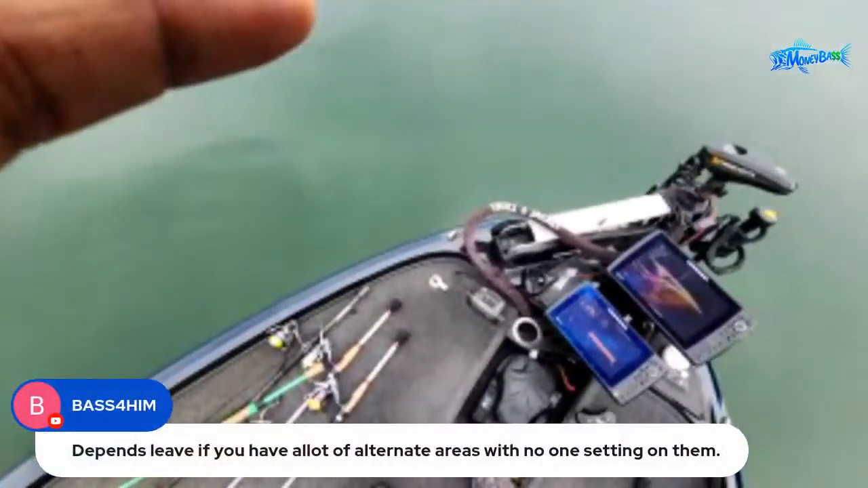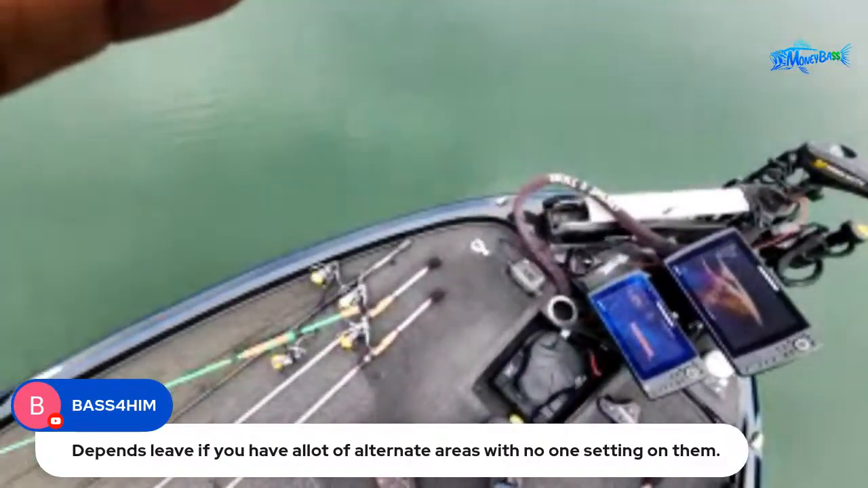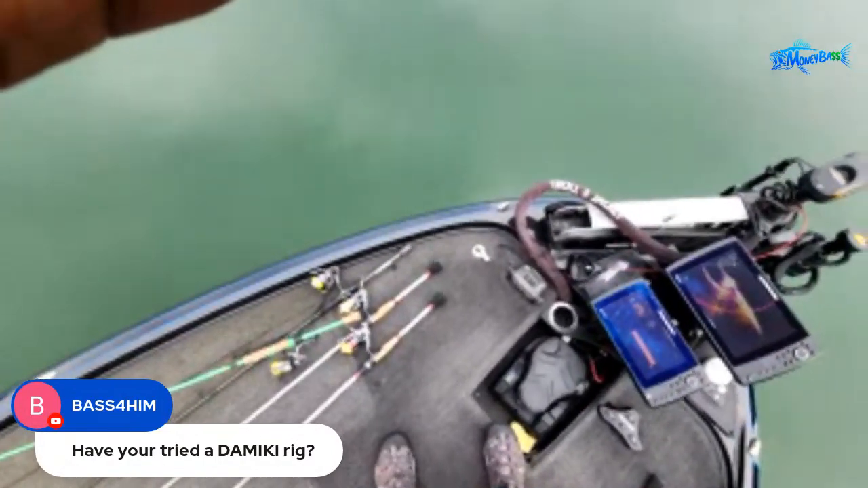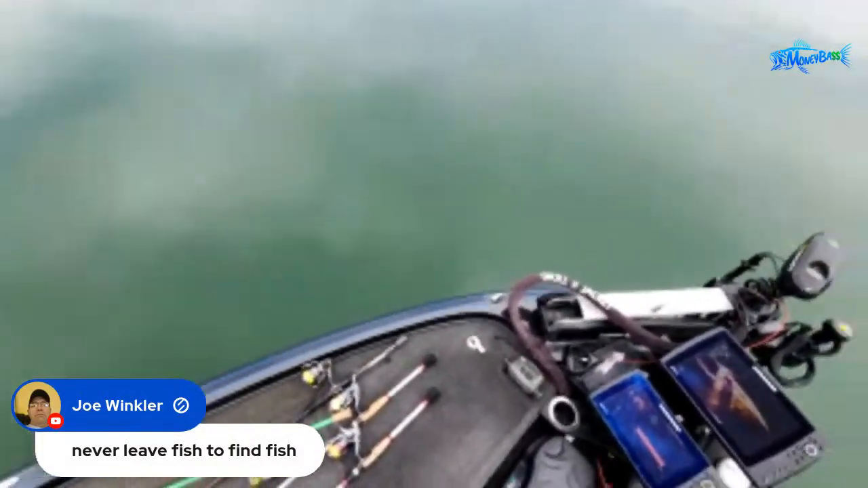All right, so Bass for him says, depends. Leave if you have a lot of alternate areas with no one sitting on them. Have you tried a Demiki rig? Yeah, I used to catch them on a Demiki rig when the water temps were a little lower, but I haven't used it once it started heating up.